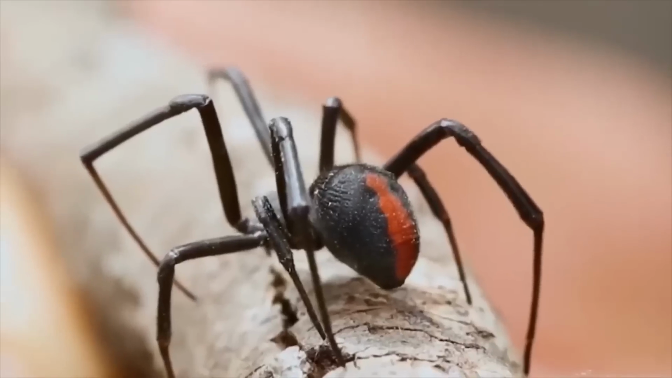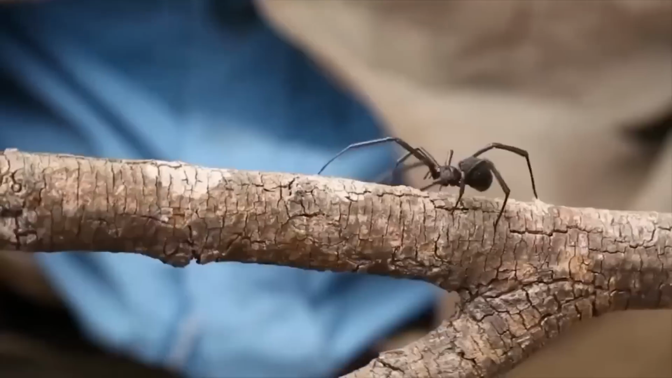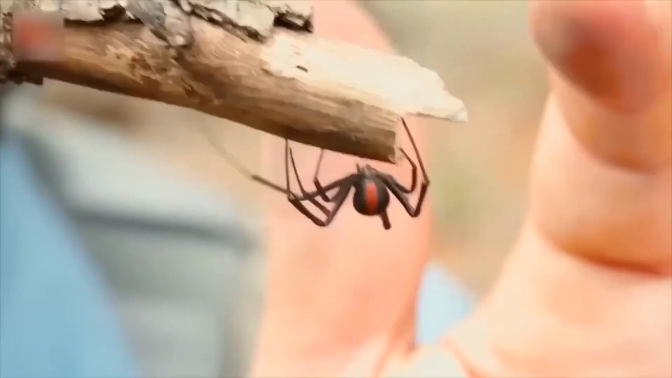As much as we may dislike them, redback spiders are actually pretty fascinating creatures. They're part of the widow spider family, and their females are notorious for eating their male counterparts after mating. Talk about a bad breakup.